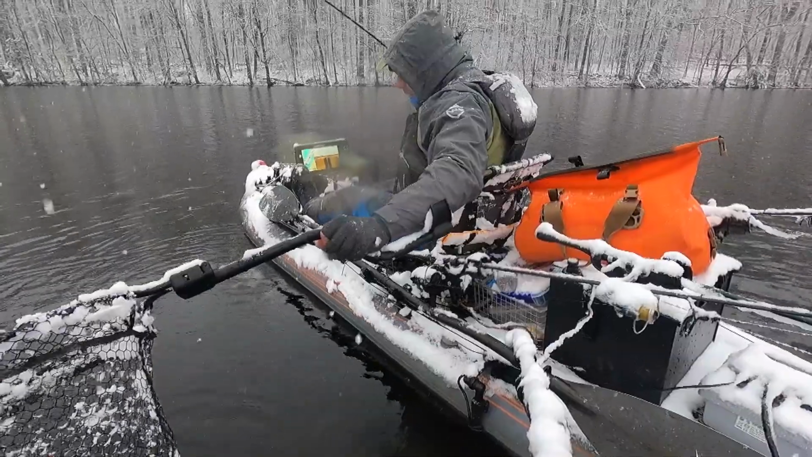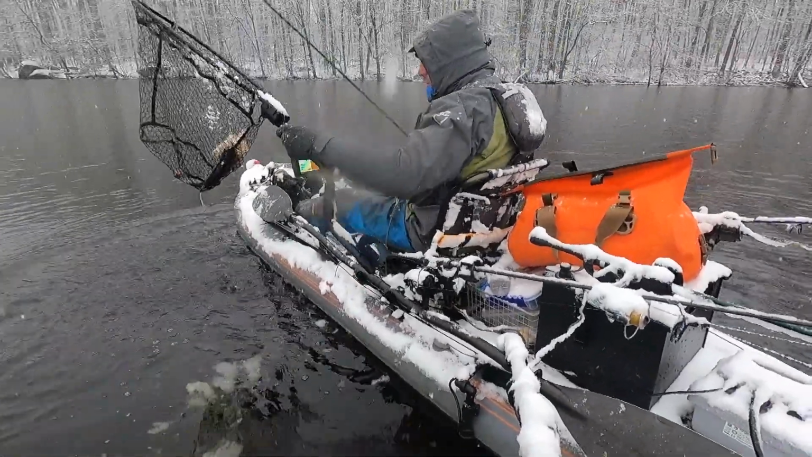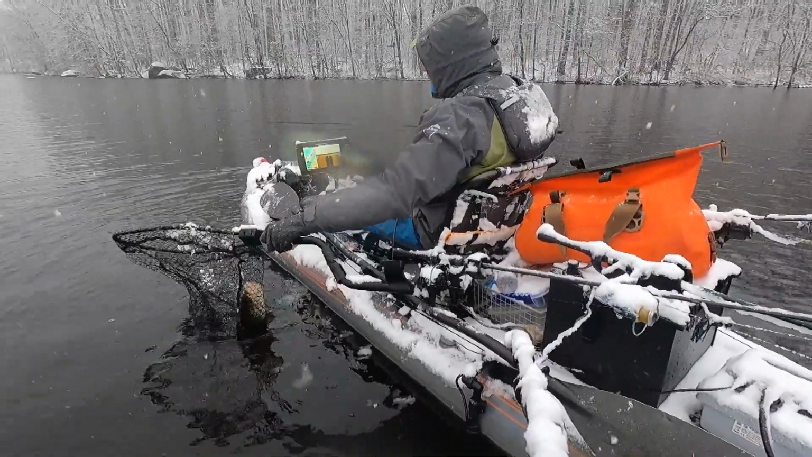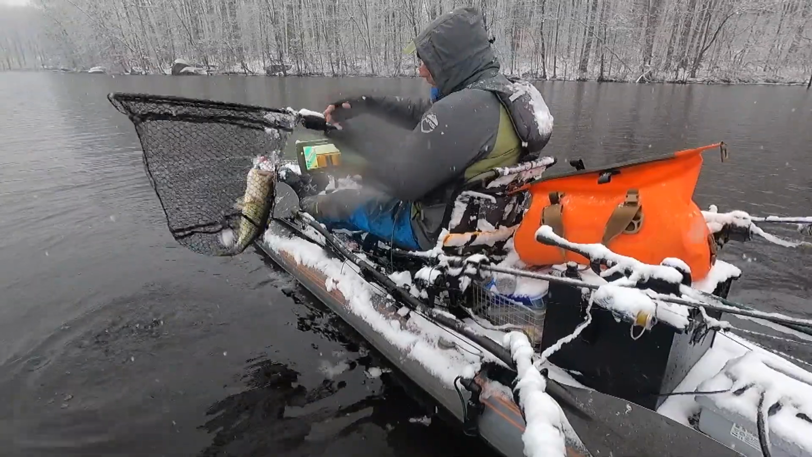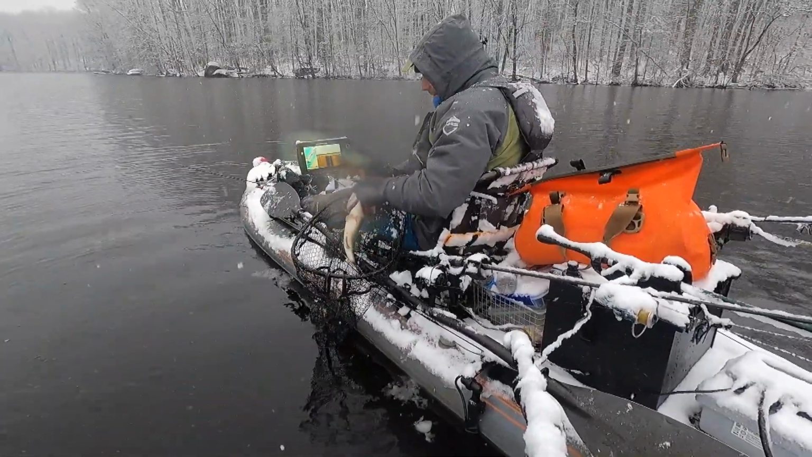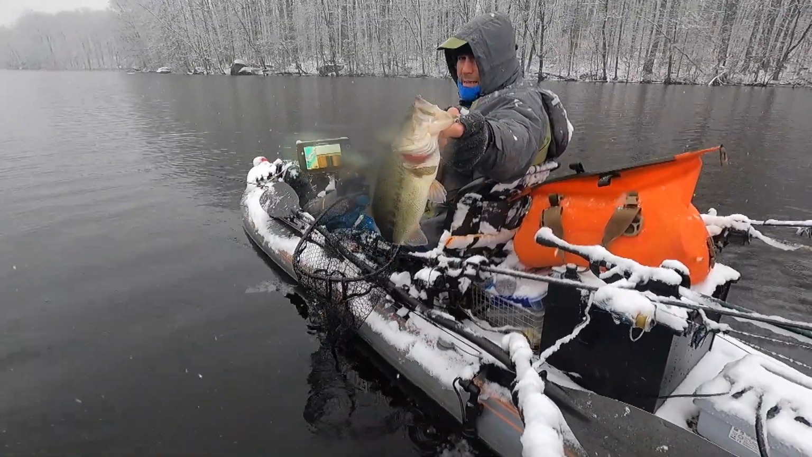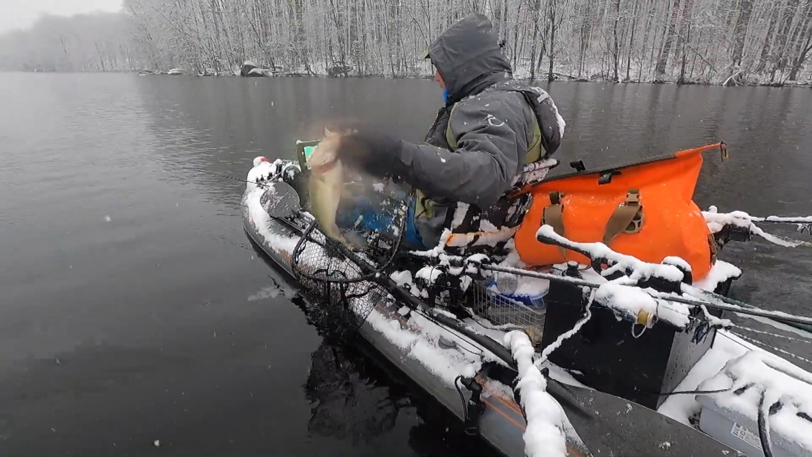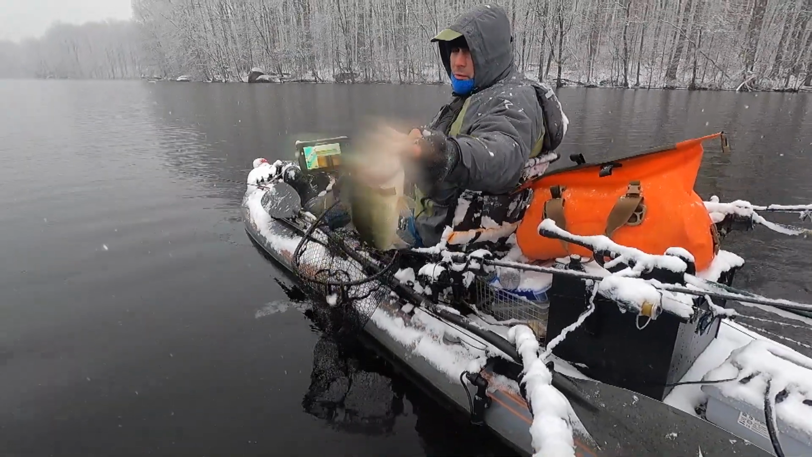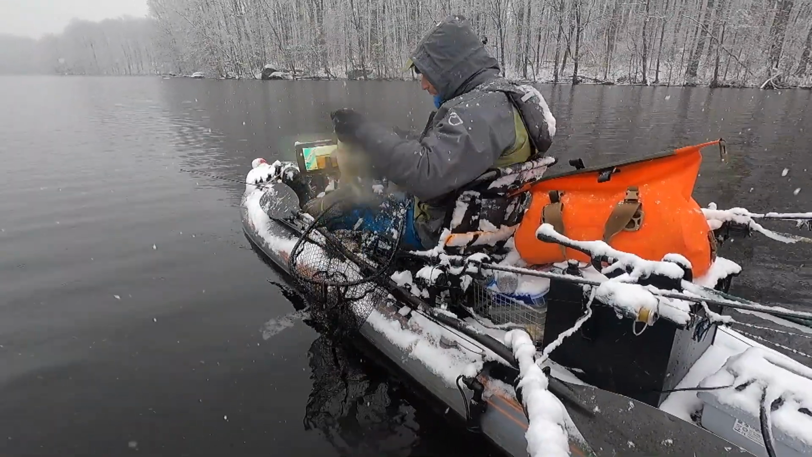What do we got here? Yeah, this was close to the first spot that I marked a bunch of bait fish, and got the first bass. We're going to show you where I am here in relation to where this guy was caught, and we'll get him back in.